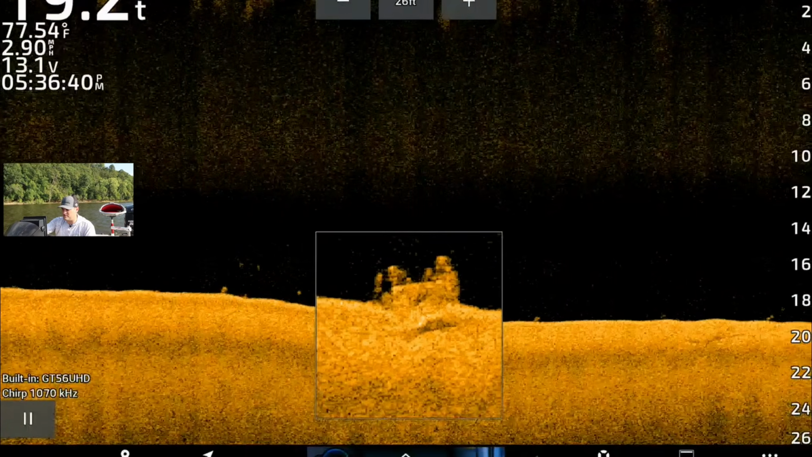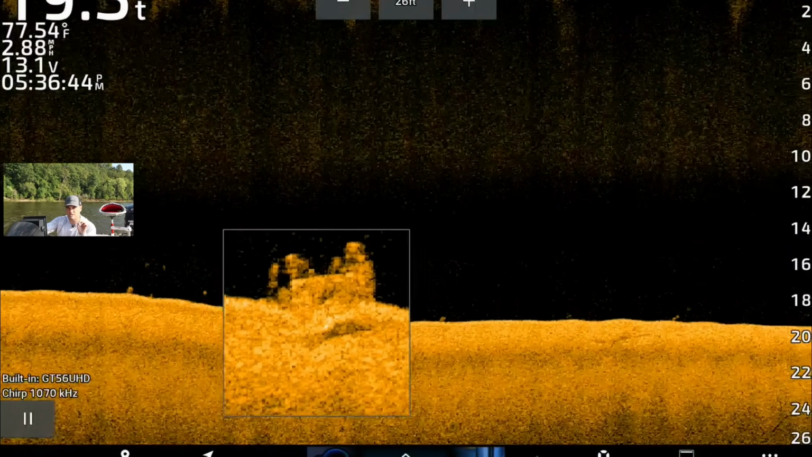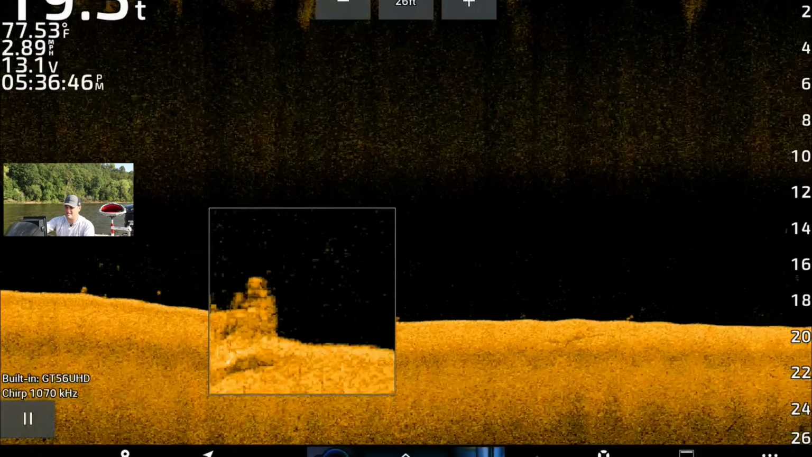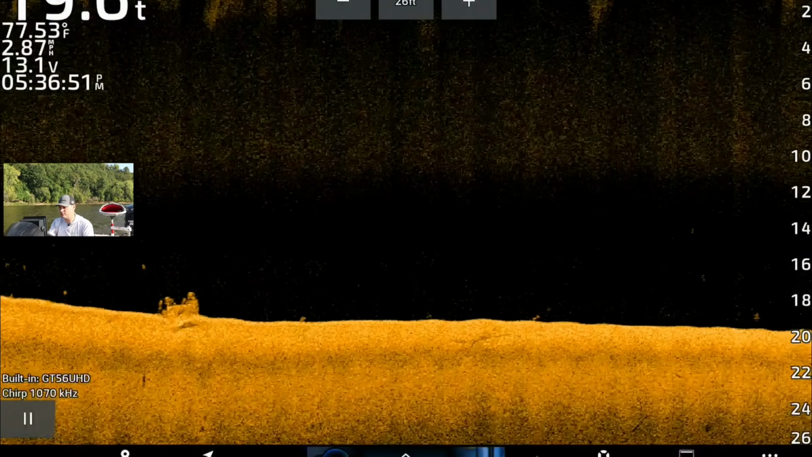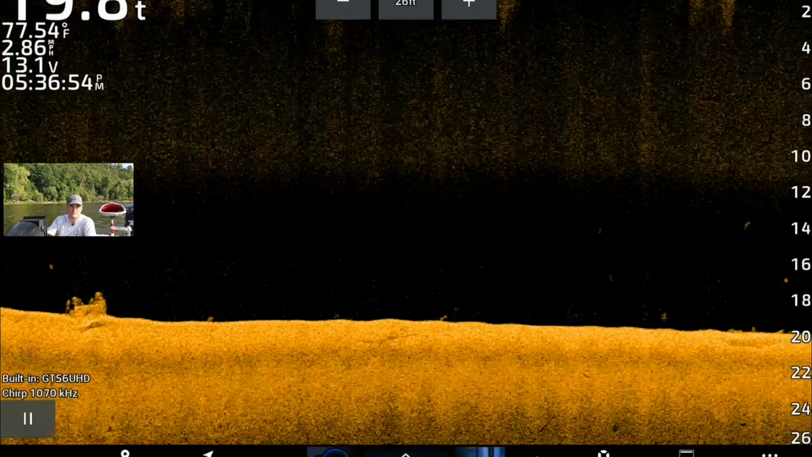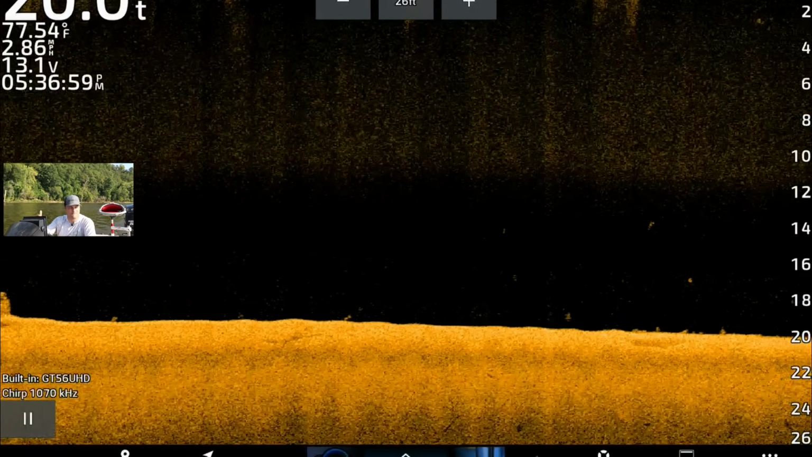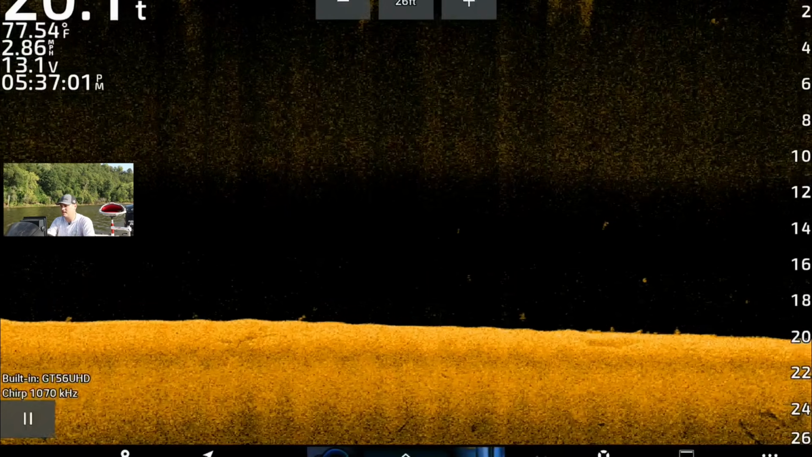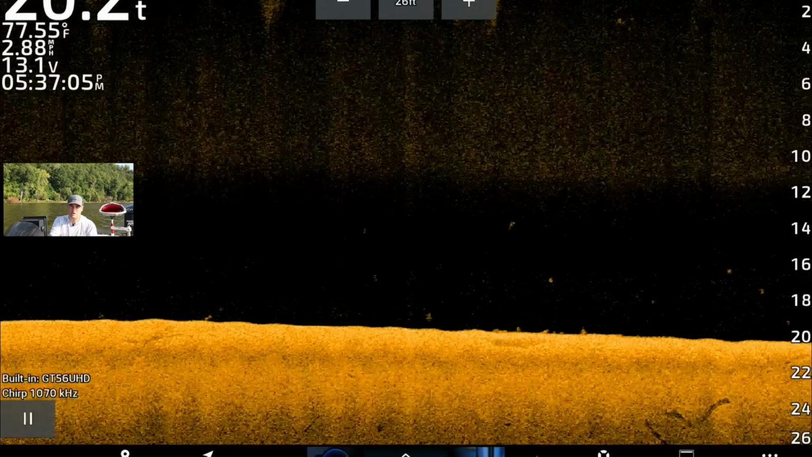But the GT56 with the 1.1 megahertz, I think the image is a little bit crisper, but is it enough to justify upgrading if you already own the GT54 transducer? Personally, I don't think so. I just don't use a ton of clear view. If you are somebody that uses clear view mode or down view a lot, then maybe it is worth it for you.